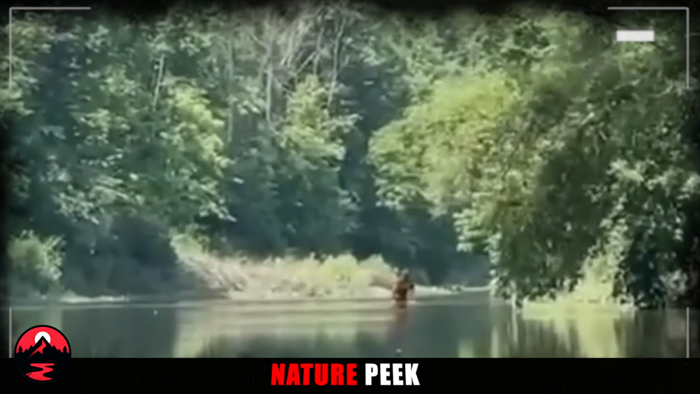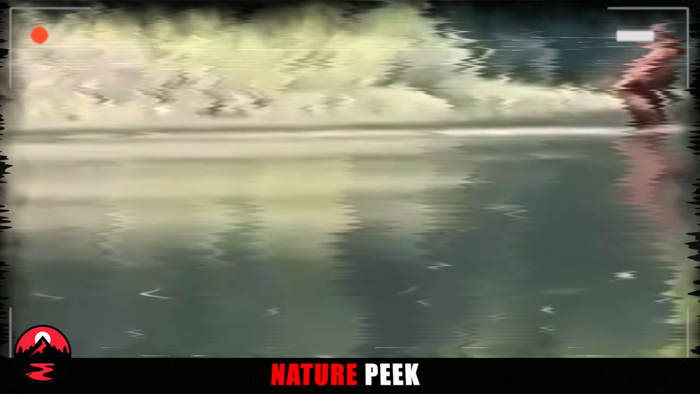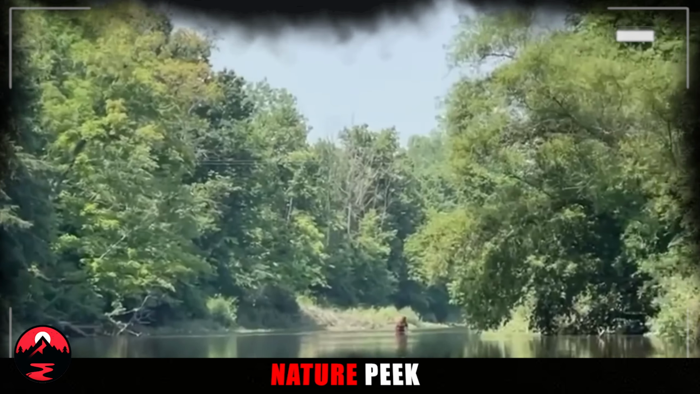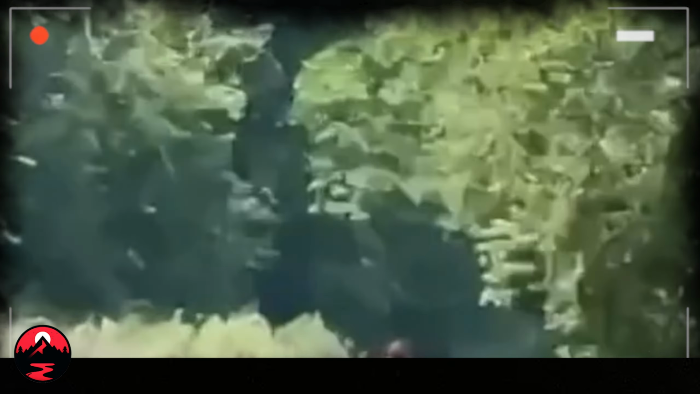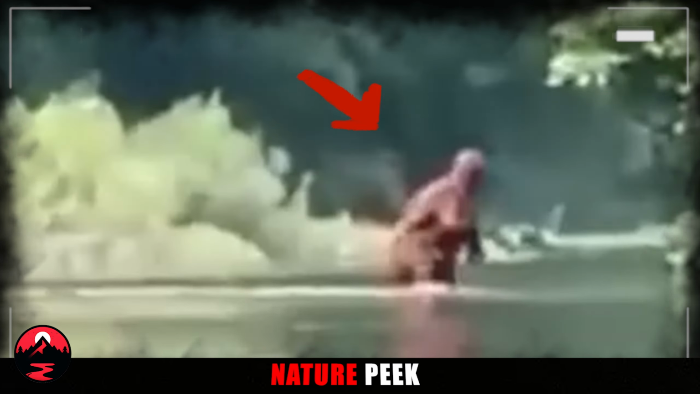But a group called Rocky Mountain Sasquatch, RMS, isn't buying it. They've seen a lot of Bigfoot evidence over the years, and this one has them intrigued. According to RMS, those raincoat theories don't hold water. They say fancy tech proves the color couldn't be from any ordinary gear. So, is this the real deal? A genuine Bigfoot caught on camera? RMS is staying tight-lipped for now, but they're definitely taking a closer look.